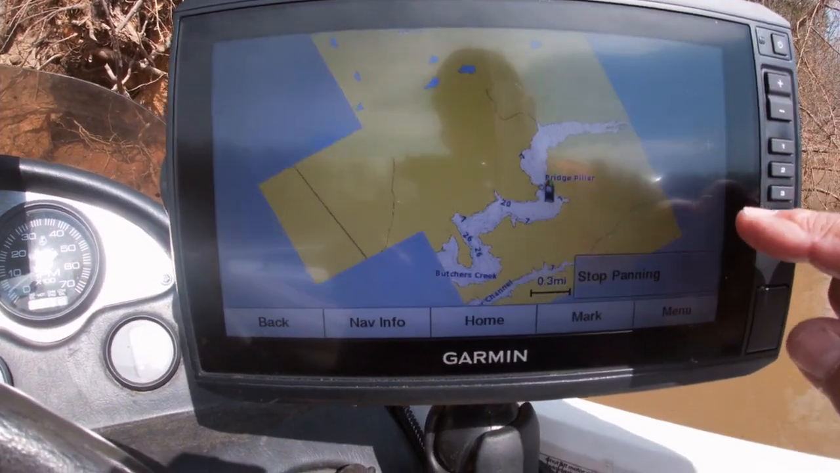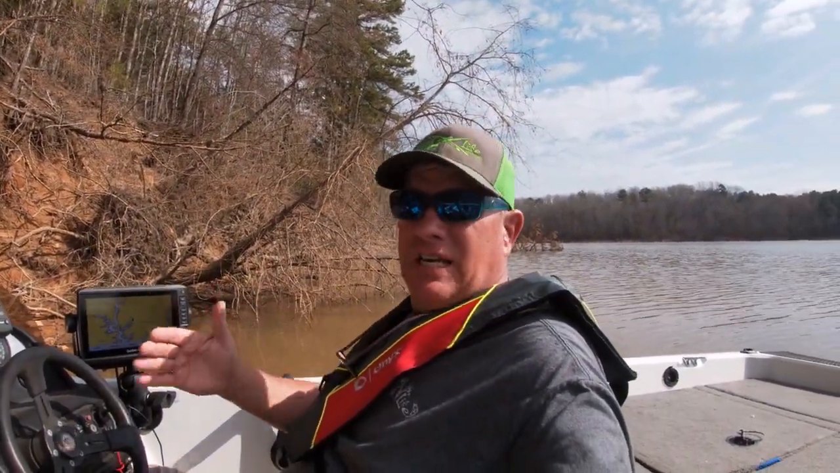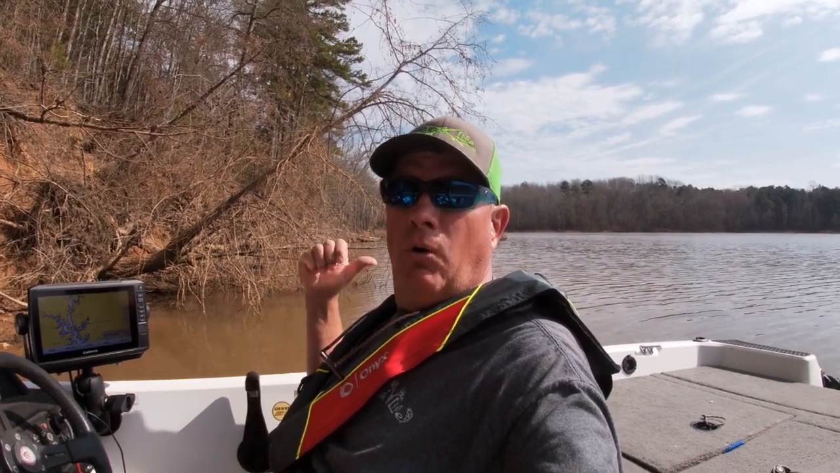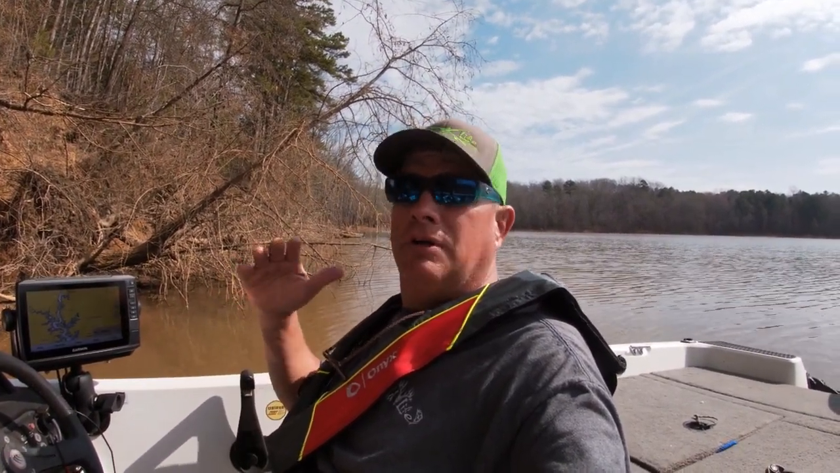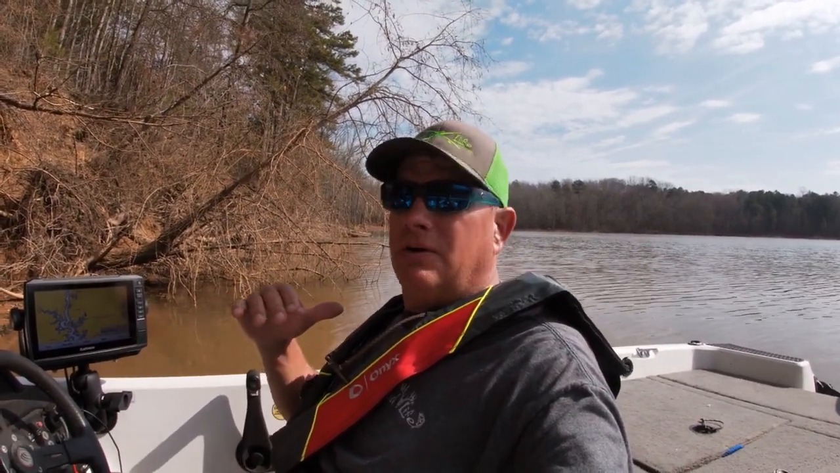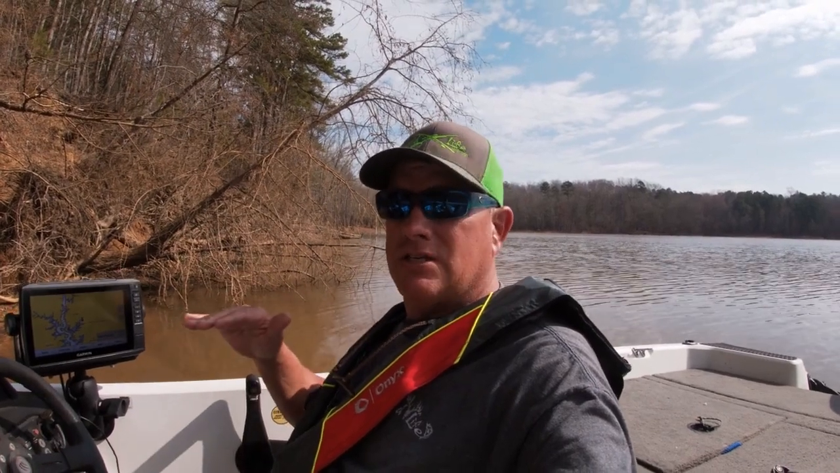Now, I could go to a different section of the lake, but as a fisherman, every time I come up here, I learn something. I have a bunch of underwater brush marked. I have underwater stumps marked that I marked last time. And each time I come, I'm looking for a different anomaly on the bottom that may hold fish. I need to come up here at least 4 times, in my opinion, to learn the area, learn the drop-offs, and learn how the fish are transitioning.